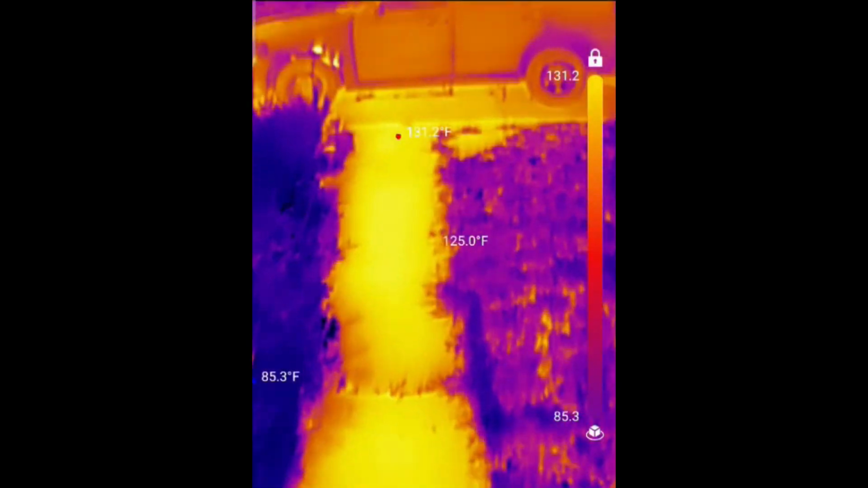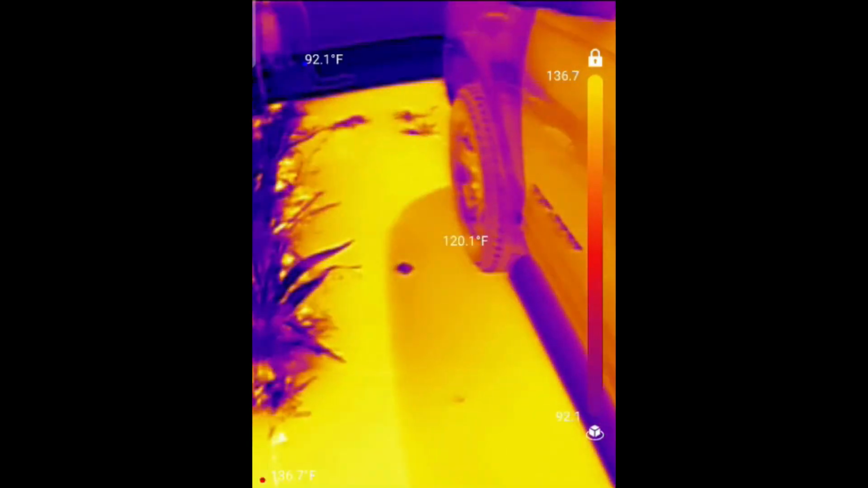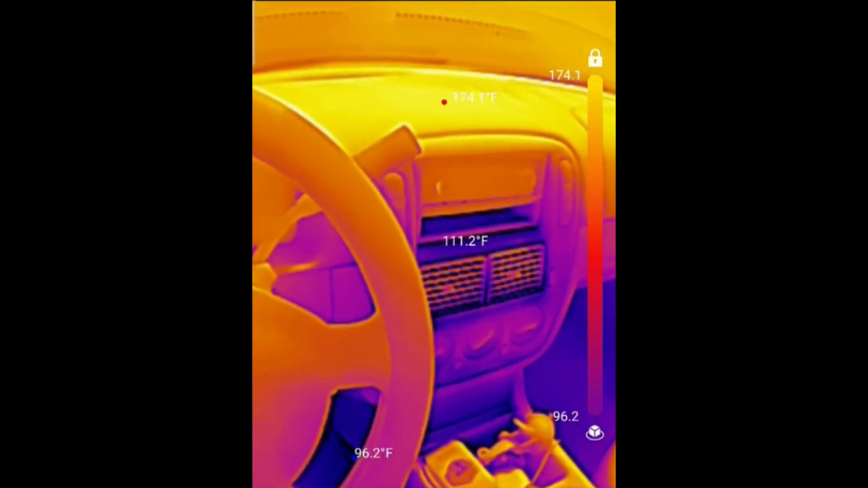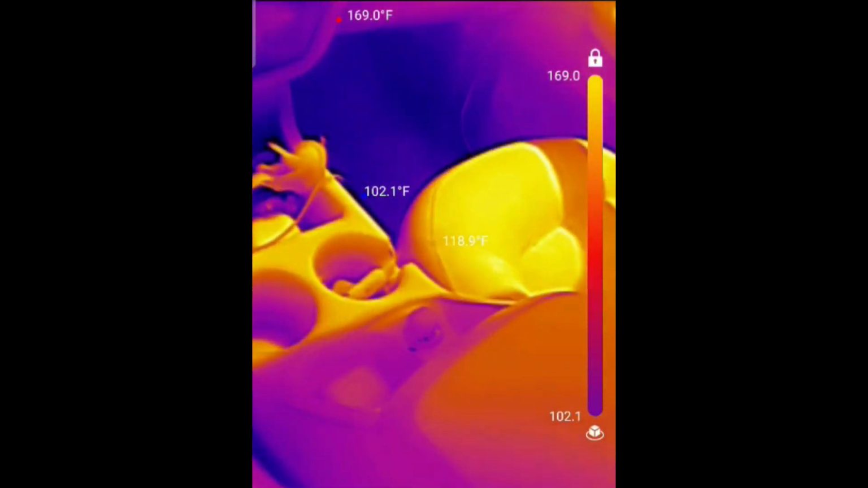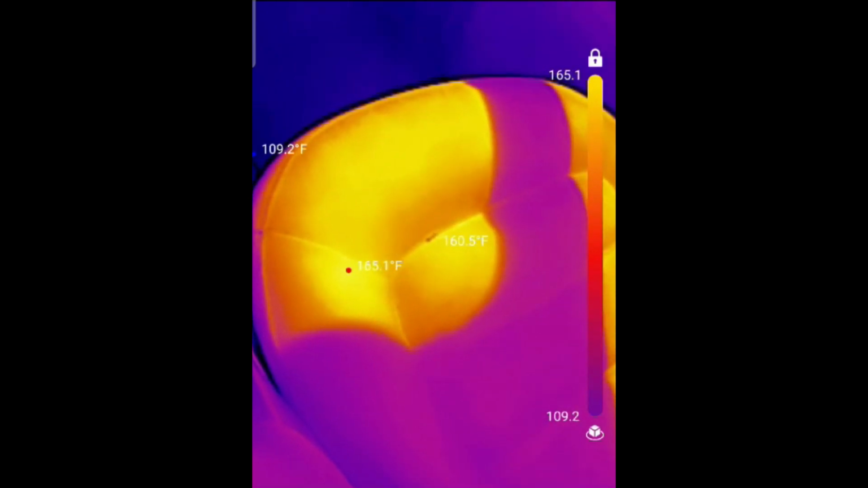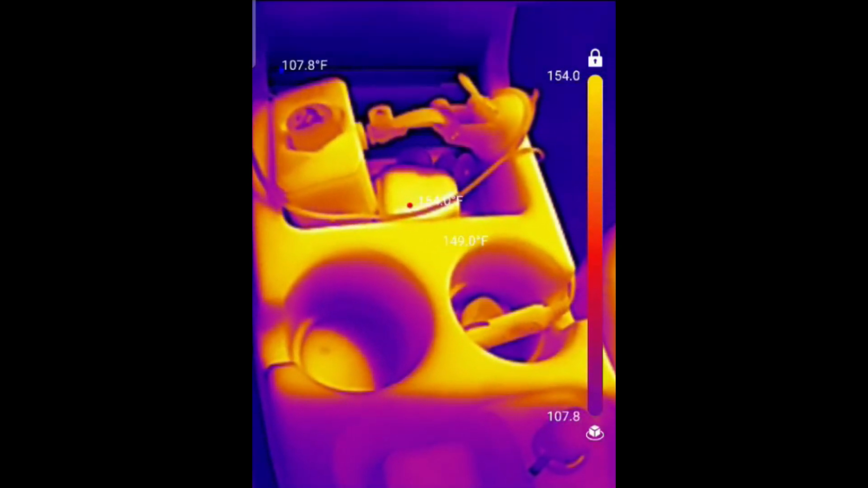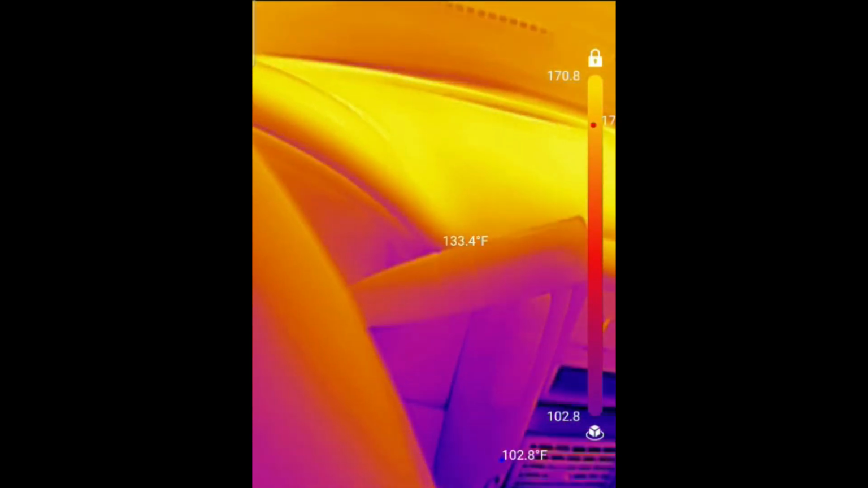Let's go check out my vehicle. I just drove it not too long ago. So let's see how hot the inside of my car is here. A nice and balmy 174 degrees up there on the dashboard. See how hot this seat is here. Yeah. You hop in and have short shorts on, you might get a little burn there. Let's see, we are 150 degrees here on the console, but the dashboard is the real story here.